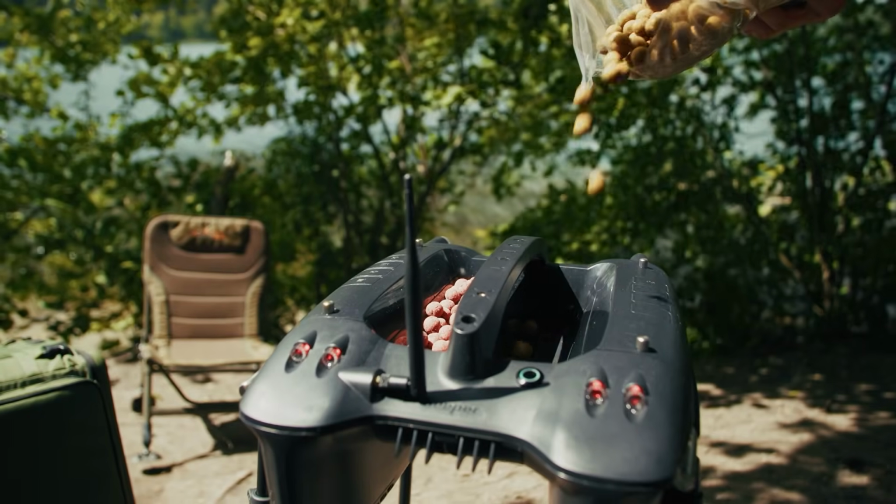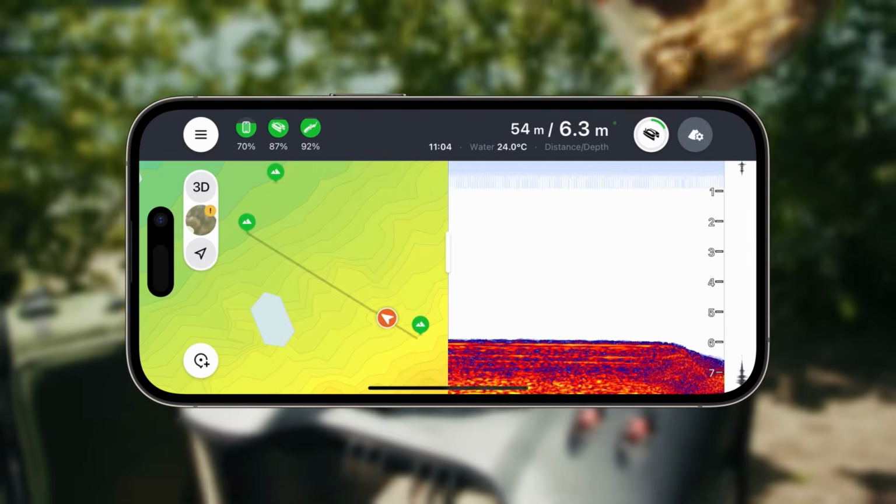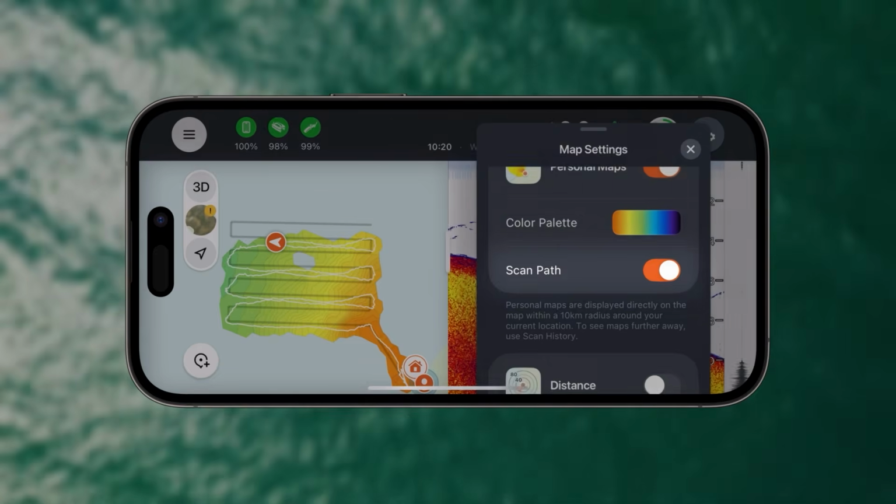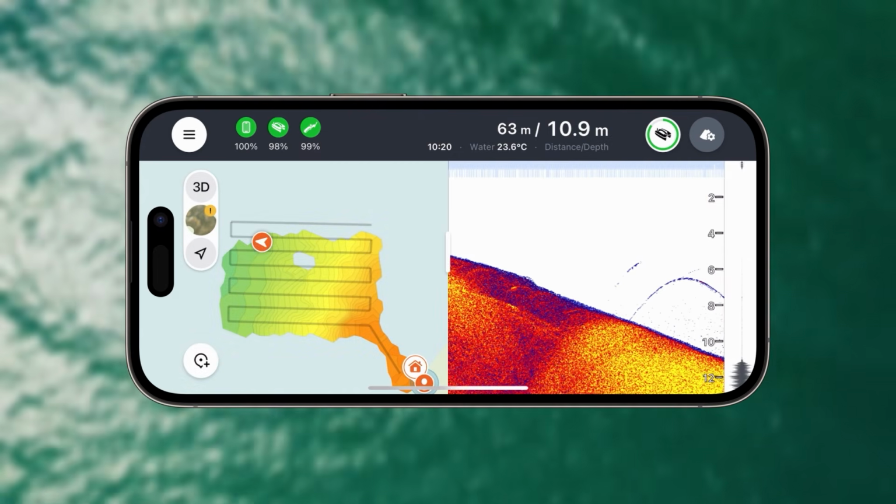Now load your Quest with bait and the rig, and send it to the exact location marked via your sonar readings. Thanks to our precise GPS, you will hit the spot every time. To make things even more convenient, you can now turn off the white boat scan path on the 2D map. This can make it easier to clearly see your scanned areas and marked spots.